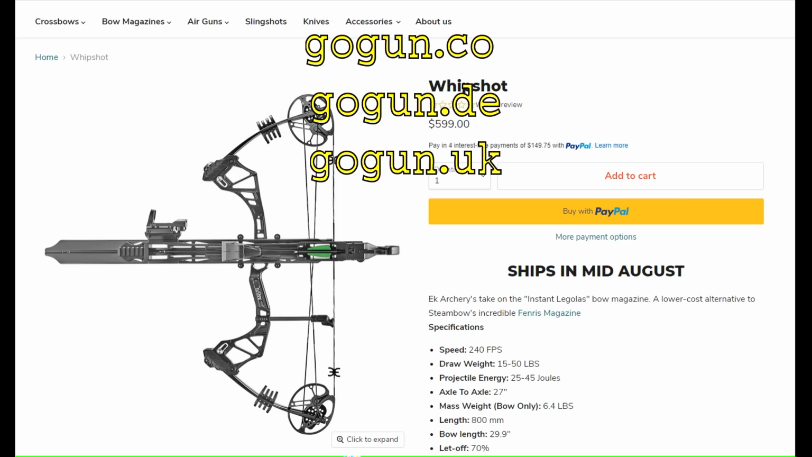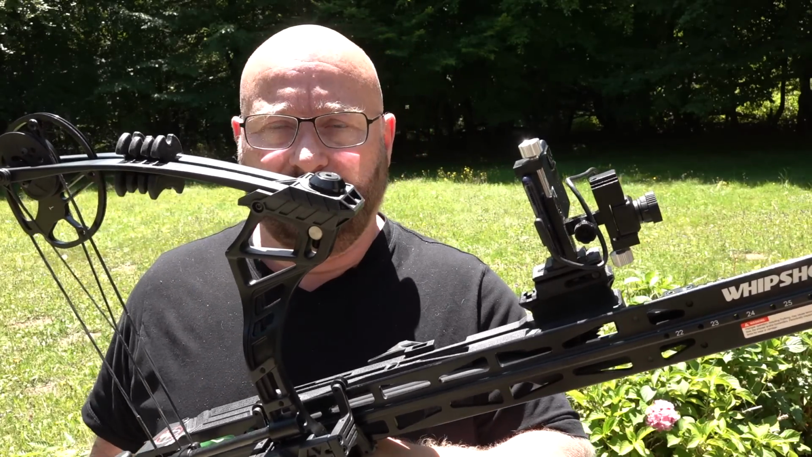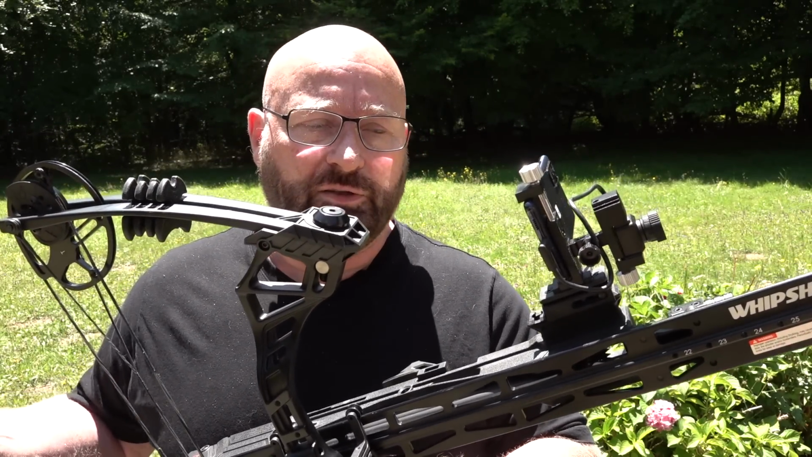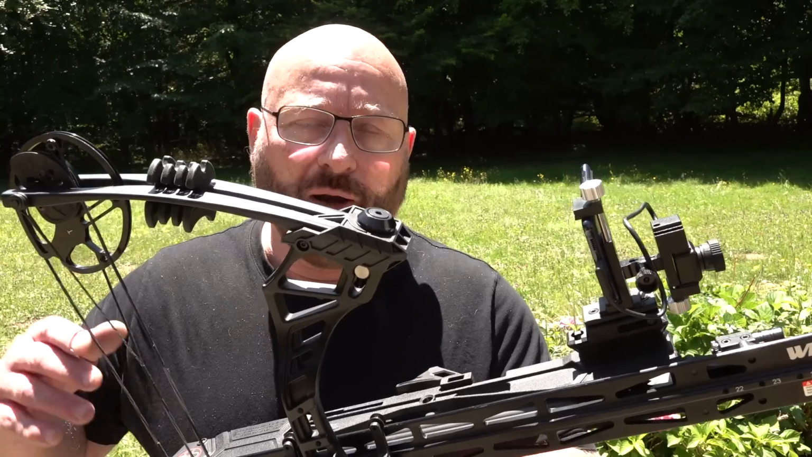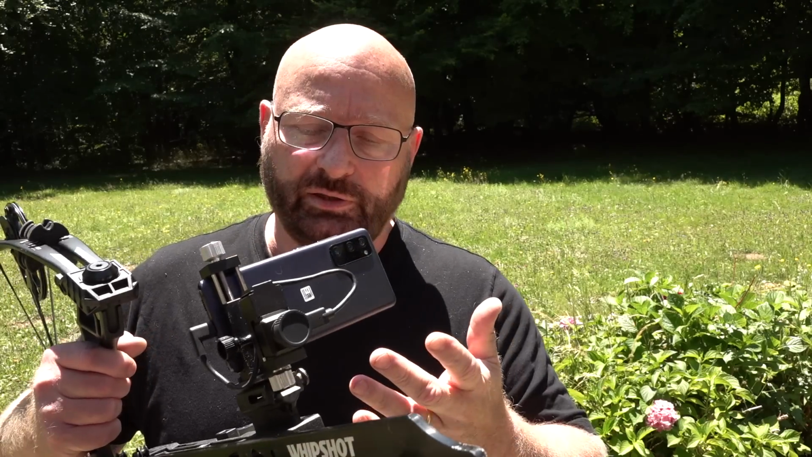Now, okay, so a bow in German gun laws is not a weapon. It is a sports device, and none of the rules that are specified in the German gun laws apply to bows. So I am allowed to attach lasers and to attach these devices to my bow, which I have done.